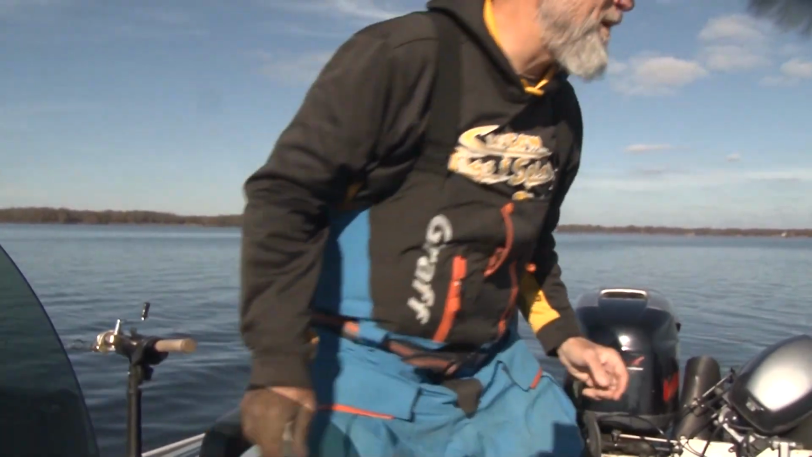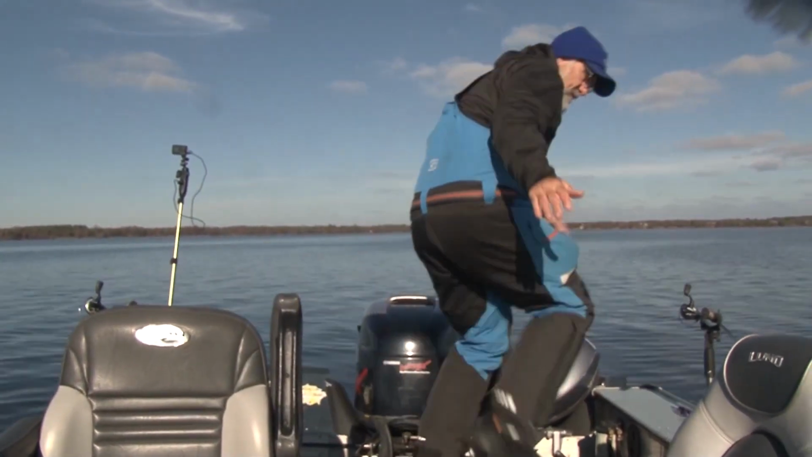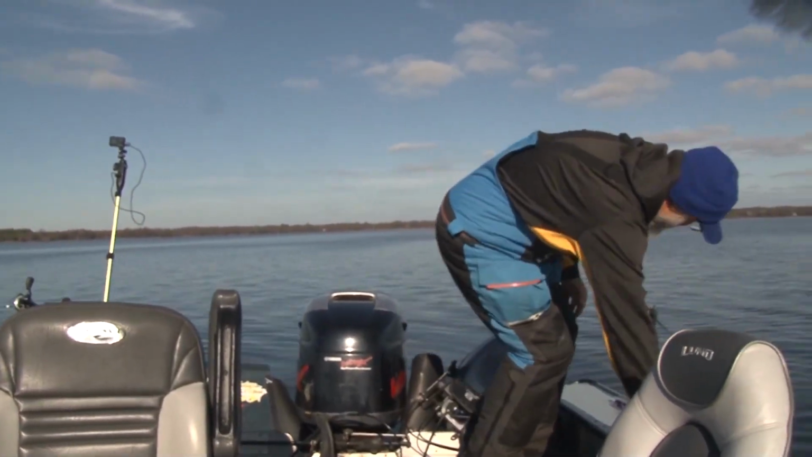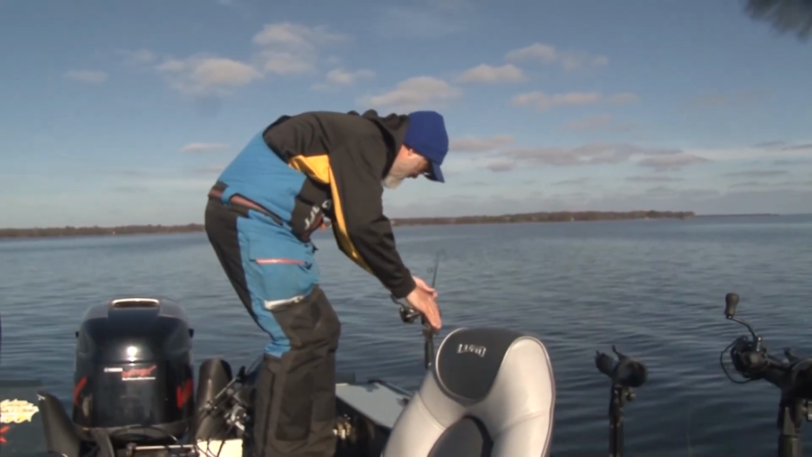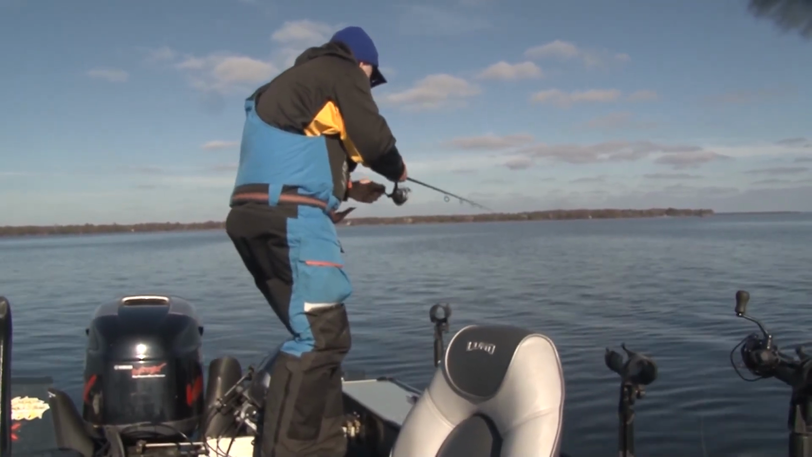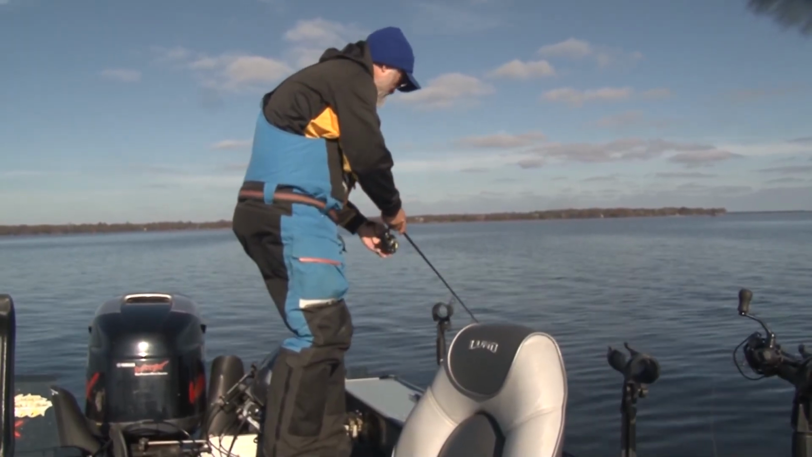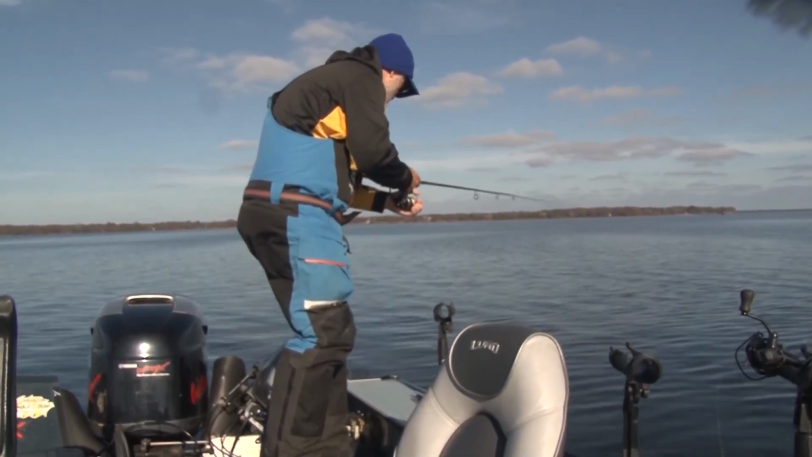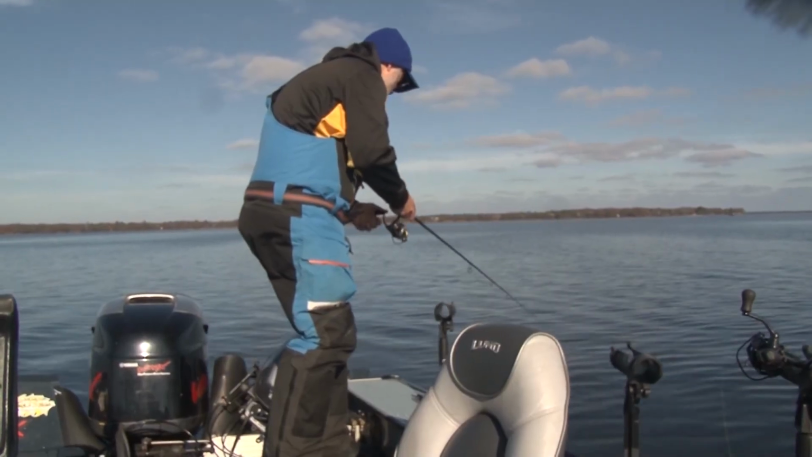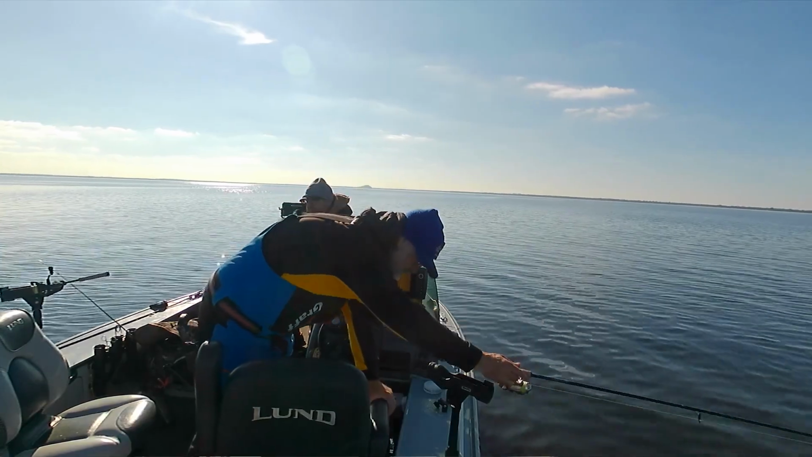When you're on these sharp edges, the boat will drift around. And like now, we started at 30 feet, and now we've drifted around, so now we're in 24. A 5-foot difference can be a 6 to 10 foot difference in drops. You've got to readjust your bait so that you make sure you're slightly off bottom.